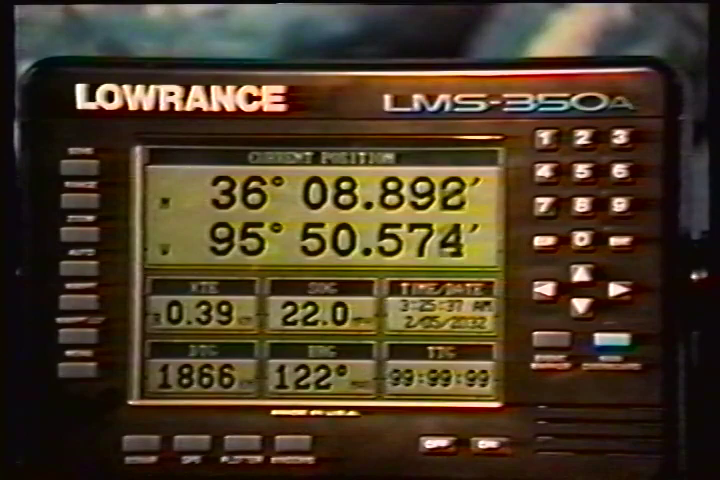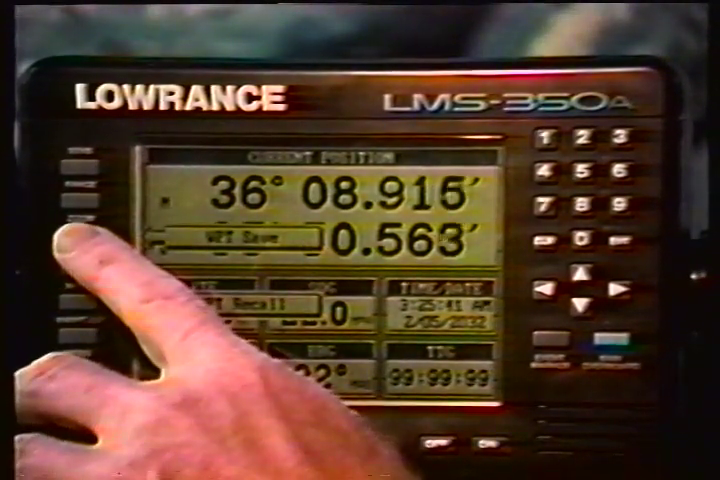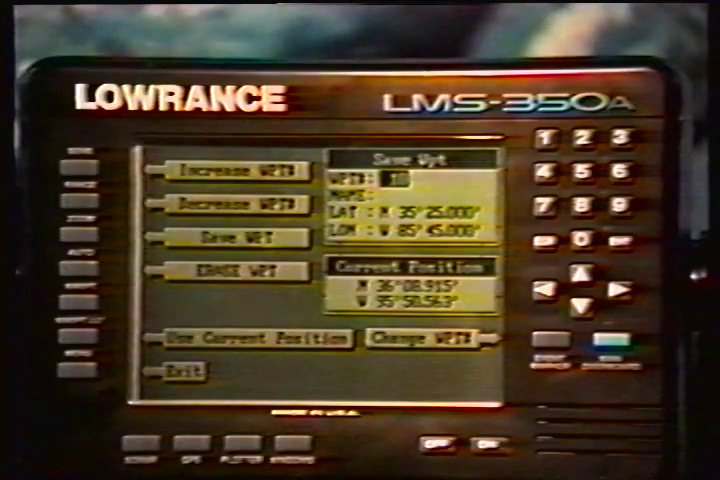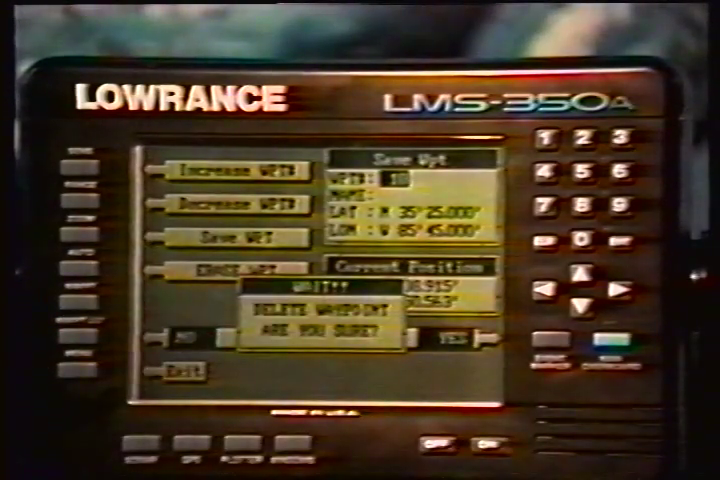To erase a waypoint, first press the waypoint key and then press the key next to the waypoint Save label. Now press the key next to the Increase Waypoint or Decrease Waypoint label until the desired waypoint number appears on the screen. Simply press the key next to the Erase Waypoint label. A message appears on the screen that says, "Wait, delete waypoint. Are you sure?"